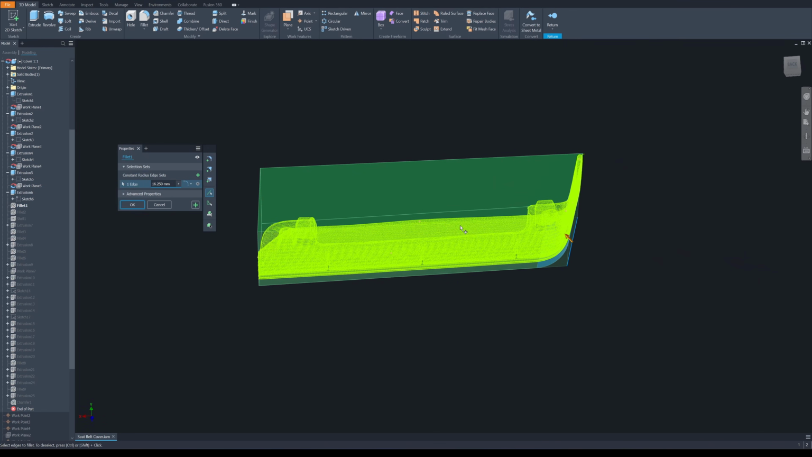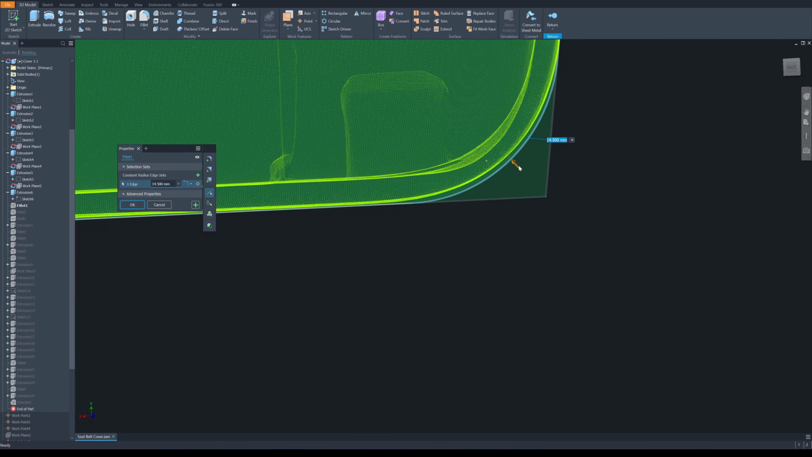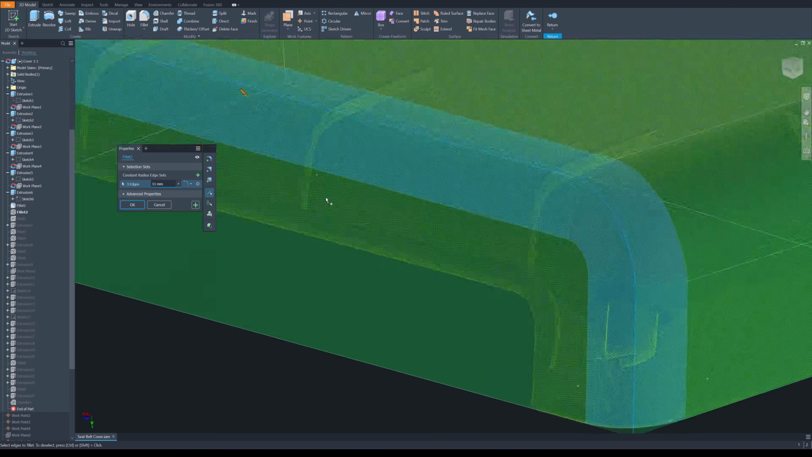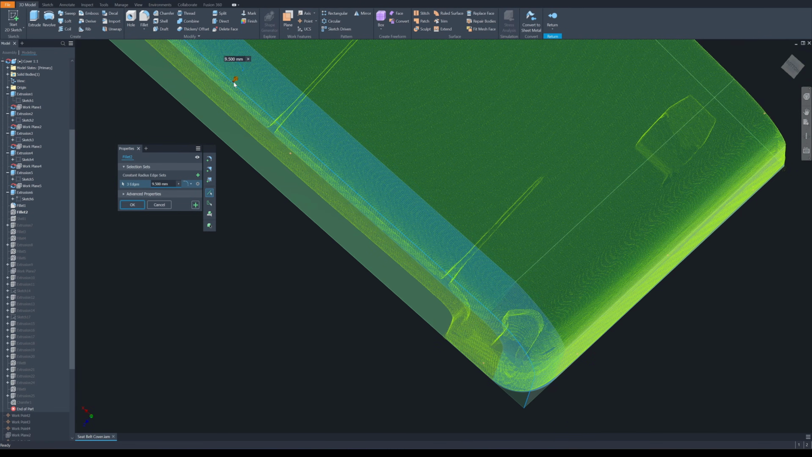I create the first fillet by just moving the mouse to match the profiles of the point cloud. So that will be the first fillet corner. And this will be my second fillet. So I use the point cloud to align.